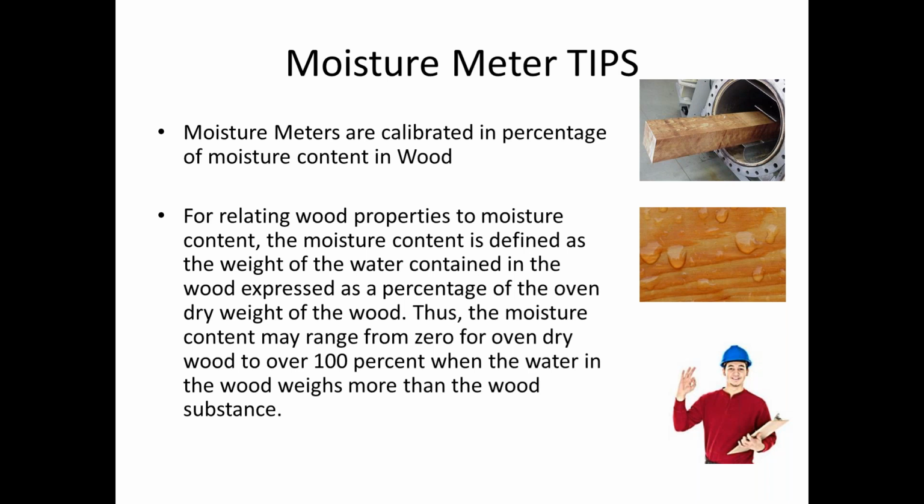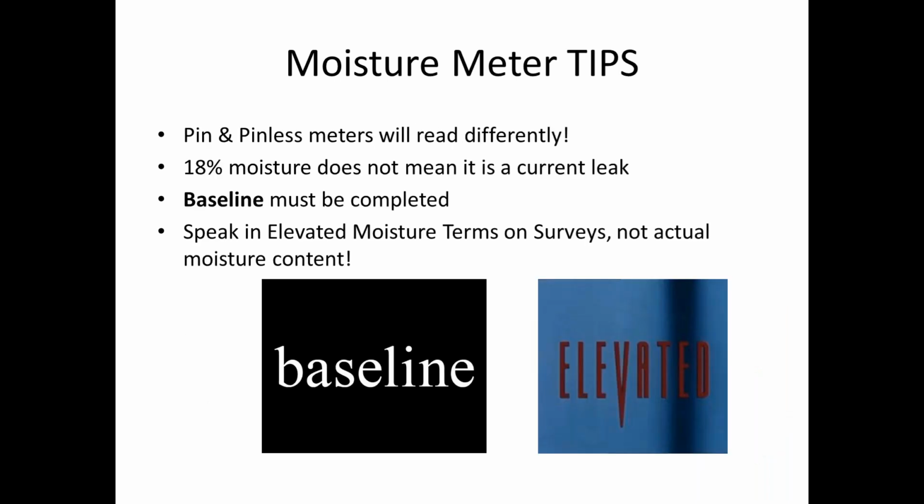Now, naturally, because of humidity and properties, that moisture content can be higher. So I want you to be careful and understand that going into it. Pin and pinless meters will read differently. As I said, many times you'll see a moisture meter, like for example, Tramex, has a 0 to 30. And I get people calling me saying, well, Peter, it says 30. I need to know percentage.